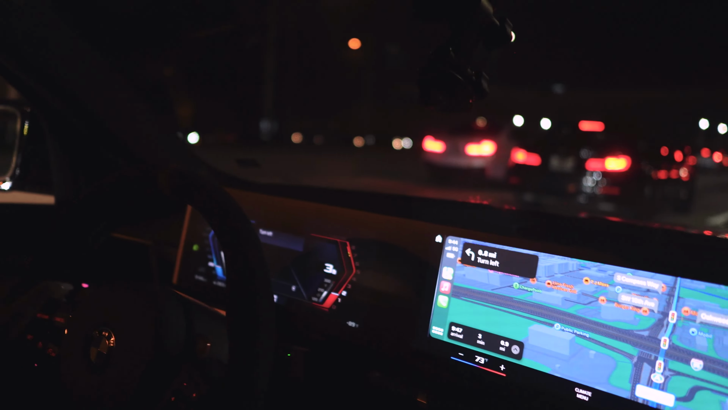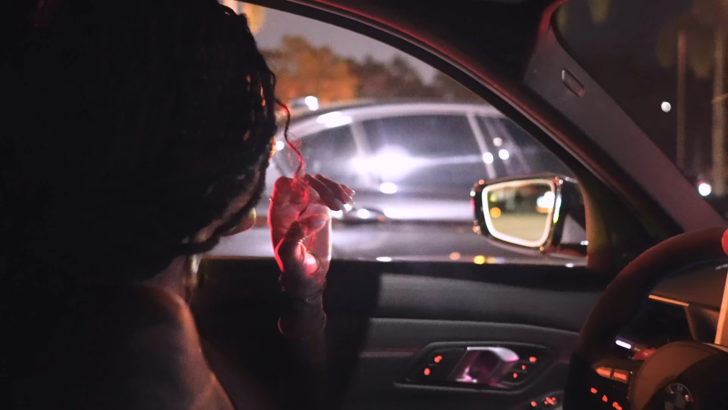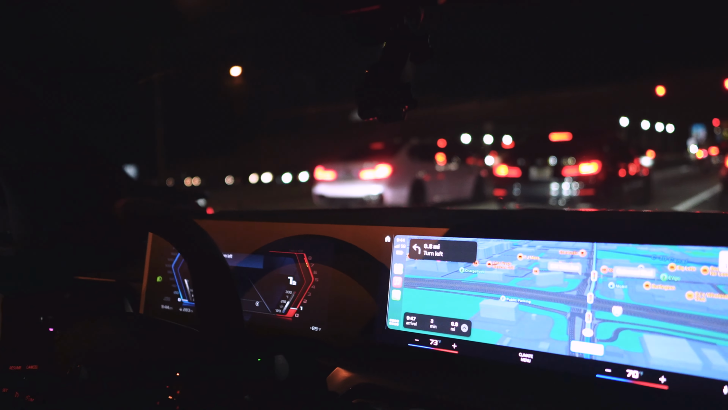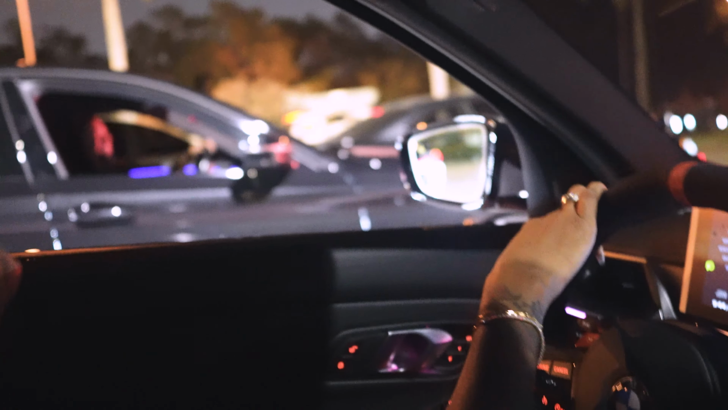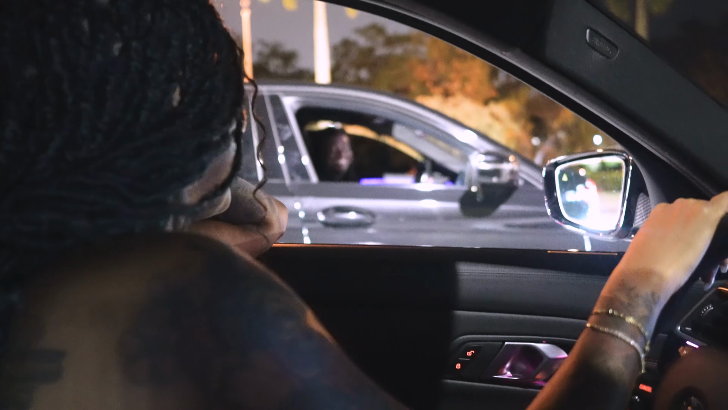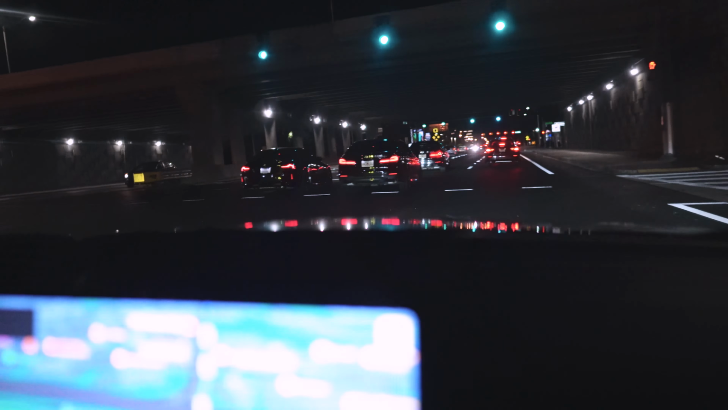This should be wild. You gotta feel the passenger seat sometimes. Oh my gosh, what's wrong? I'm loving that car. This is wild, amazing. You need to get one. I'm hoping I catch you at a light though. That one's nice too. It's not a G80.